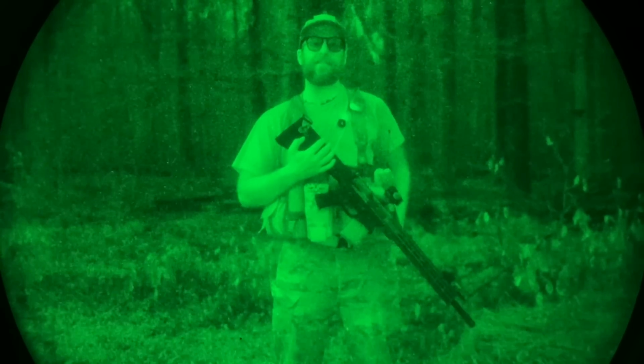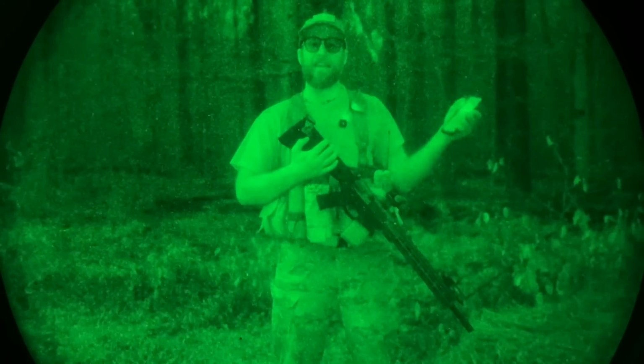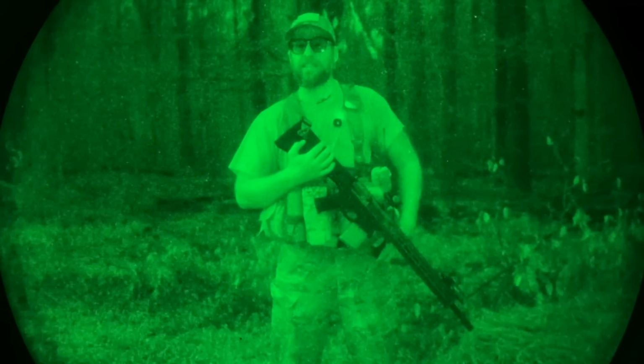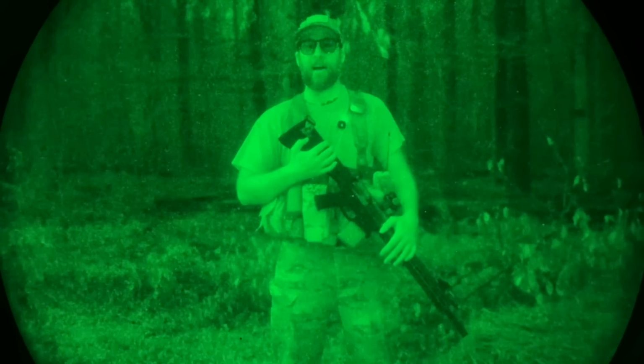Our first test is cell phones. We're going to start with a cell phone set to minimum brightness, and then get some footage of a cell phone set to maximum brightness. That way we can capture the whole range of what a cell phone looks like through nods.